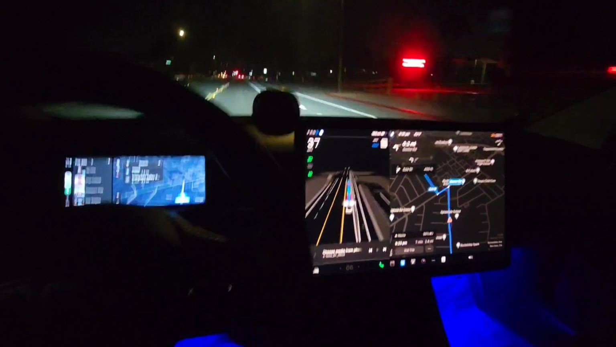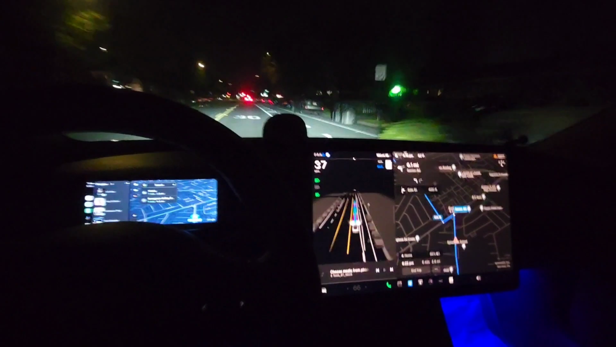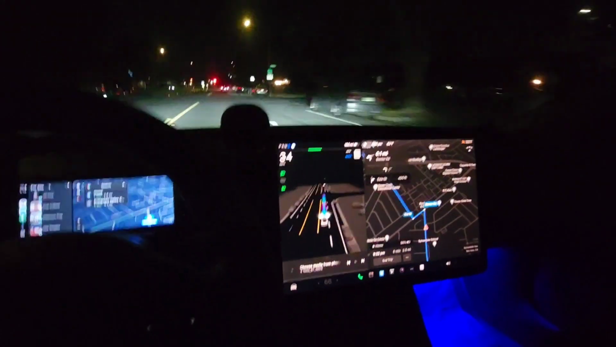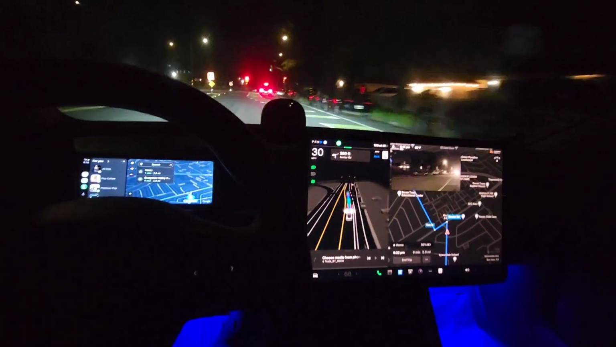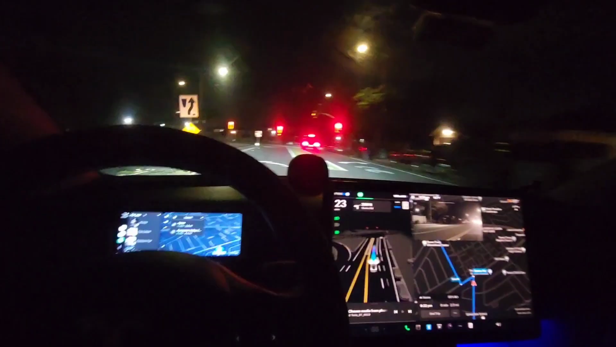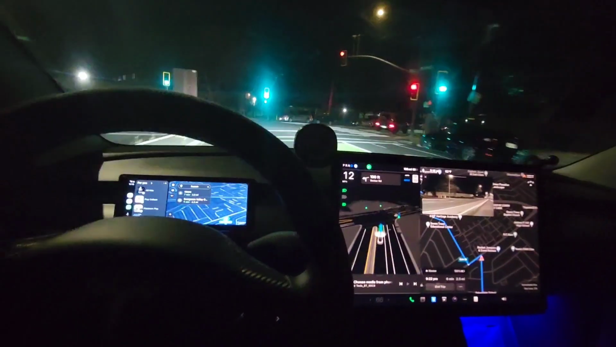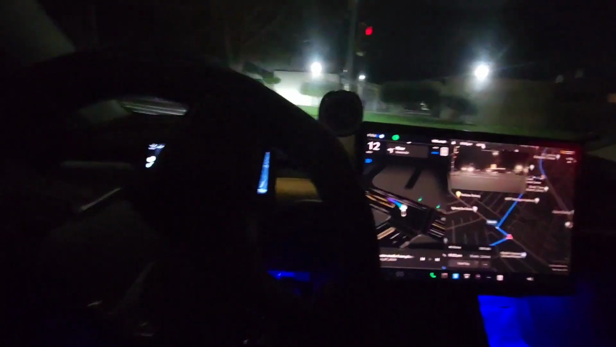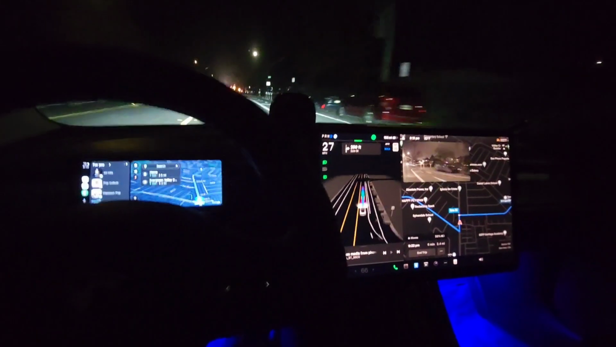In 500 feet, turn left onto Center Road. Then turn right onto Easy Street. So let's see how it handles that sharp left turn up ahead. Now turn left onto Center Road. So that, you can see in the map. Okay, see how it handles that sharp left turn. Okay. And that was flawlessly executed. Now turn right onto Easy Street.